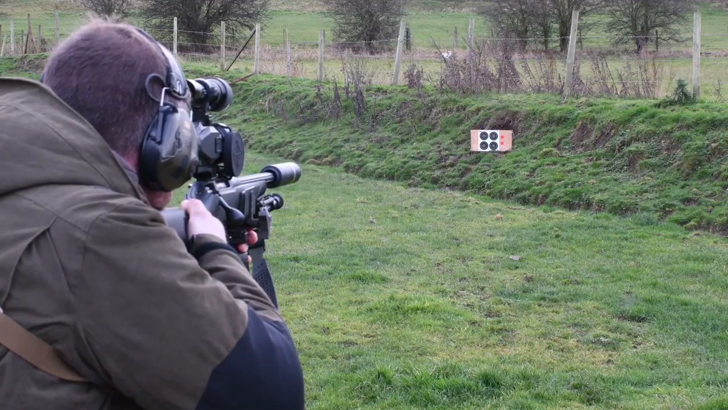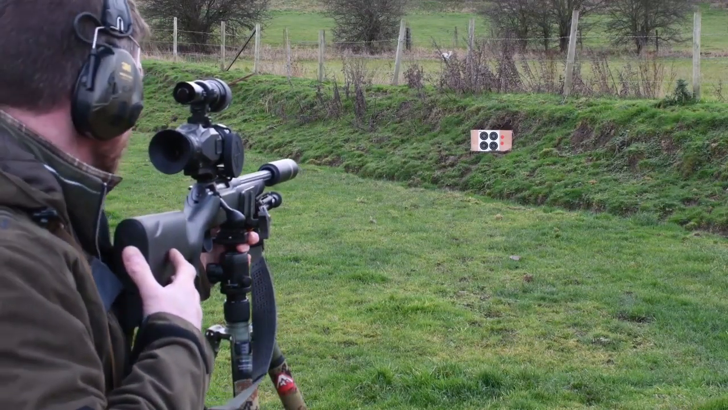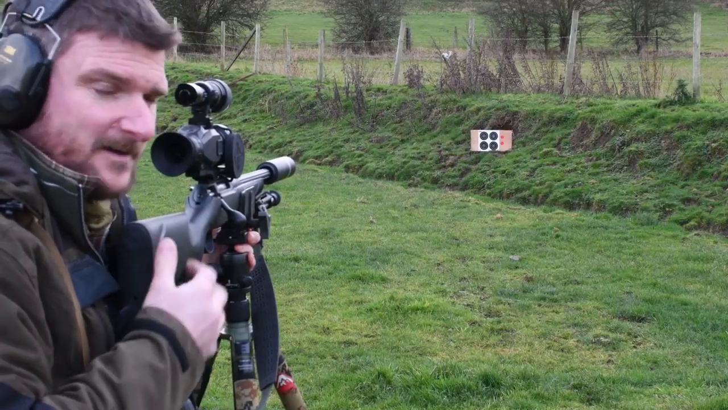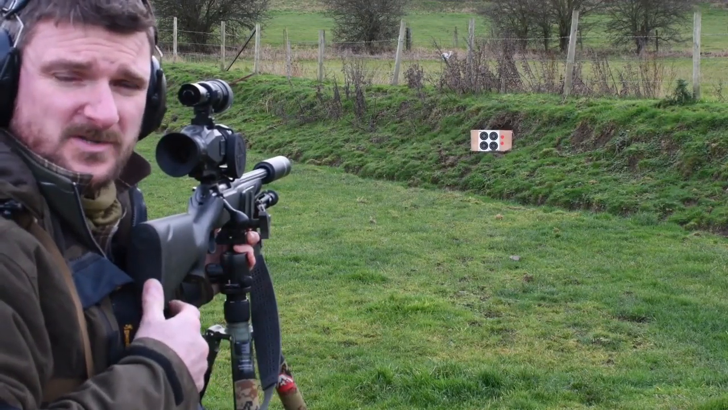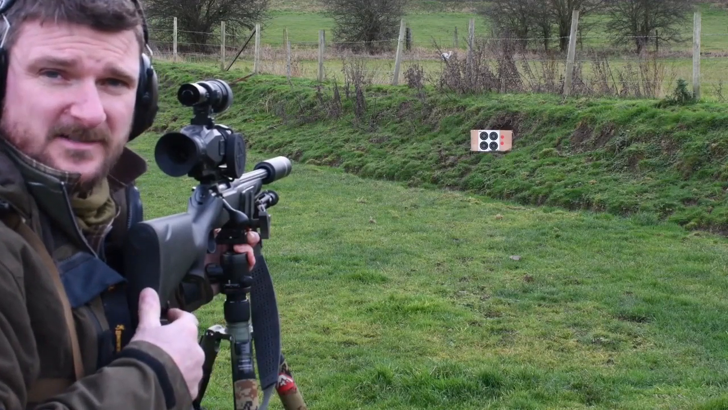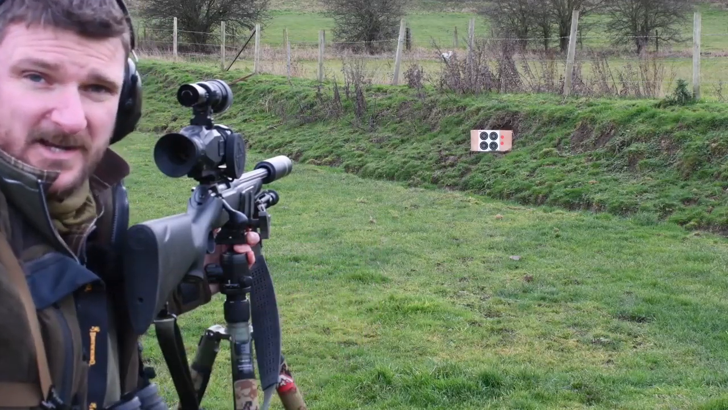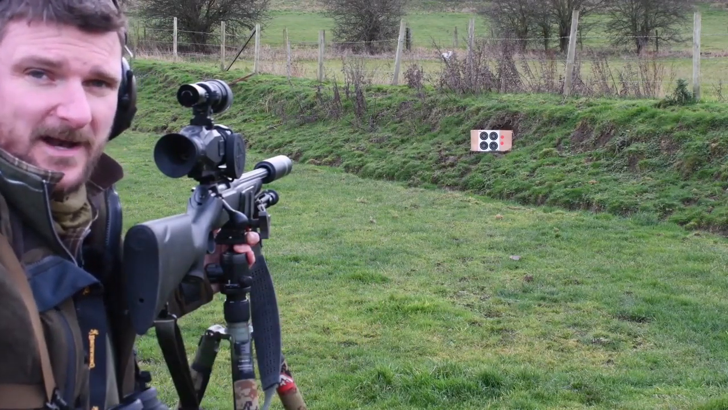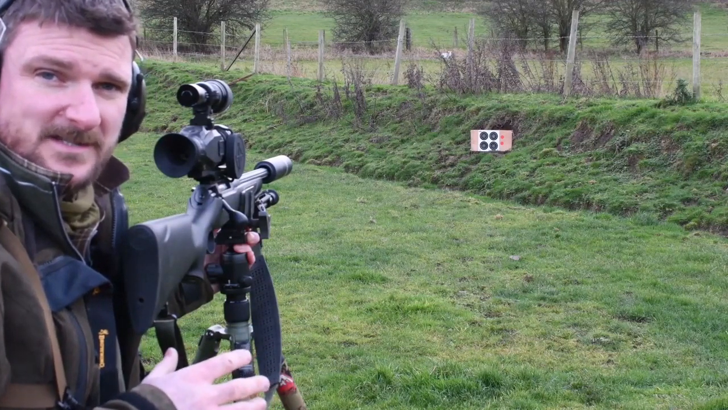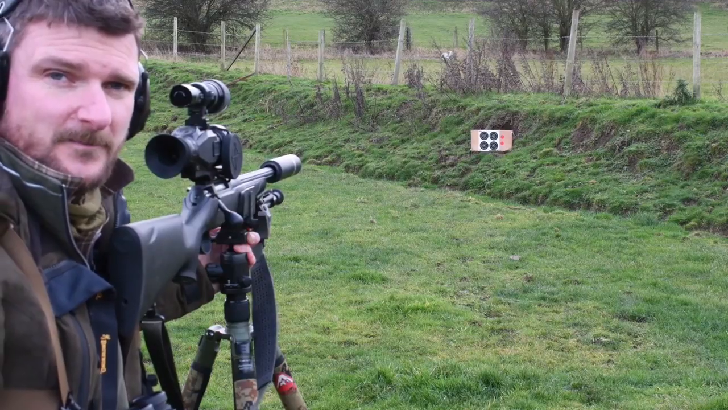I've hit it just below the centre circle, which is about 2 centimetres. So 20 metres here. We're going to move back now. The clicks on the scope are 1/4 inch, which is 1/4 inch at 100 yards. Metric imperial aside, you're basically going to times that by 5 to make the correct correction at this distance, but we're now going to move back anyway, because I know if I'm dead on at 20 metres, I'll be close enough to stay on this target way out to 100 now.